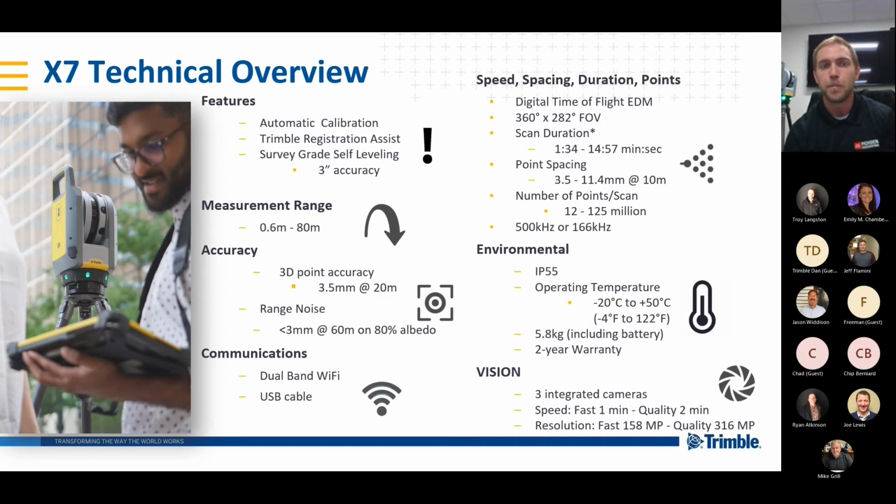Another big point to take away from this page is our measurement range. So we can scan anywhere from 0.6 meters up to 80 meters away, and that is a full dome scan. This isn't set up like the SX12, where we can do a horizontal band scan or just a polygon. This is going to do a full 360 dome scan. The only thing that it's not going to capture is the area right below it. So our field of view is 360 by 282. And a lot of this stuff is going to be covered in the demonstration. So like I said, I'm not going to go word for word.